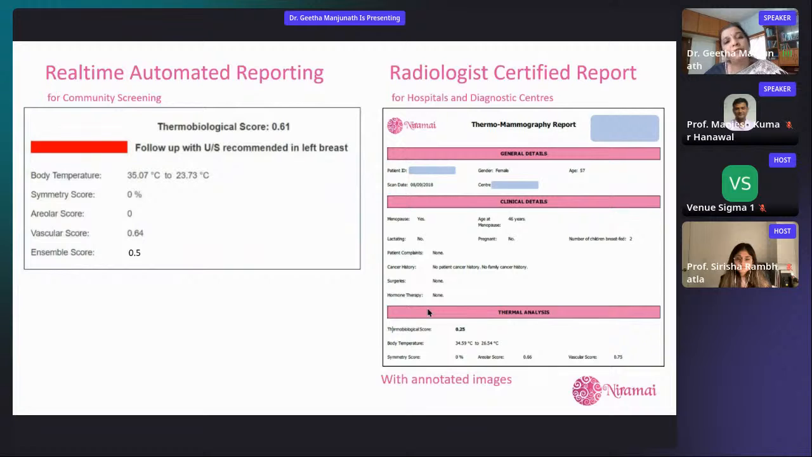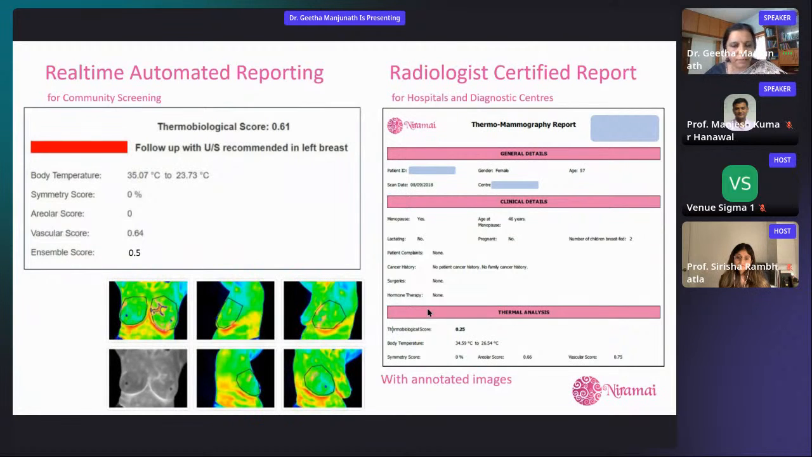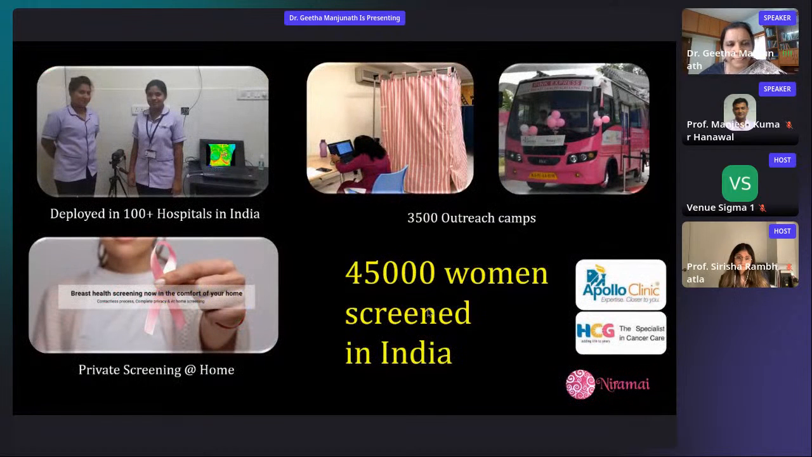In fact, in villages, when we do a triaging to figure out whether a person needs to be brought to a hospital or not, it can be completely automated because it's provisional reporting that it gives. As I mentioned, we can also mark the area of malignancy. So far, we've done more than 100 deployments in real hospitals, in Apollo clinics, HCGs, and so on, and thousands of outreach camps in rural areas as well.